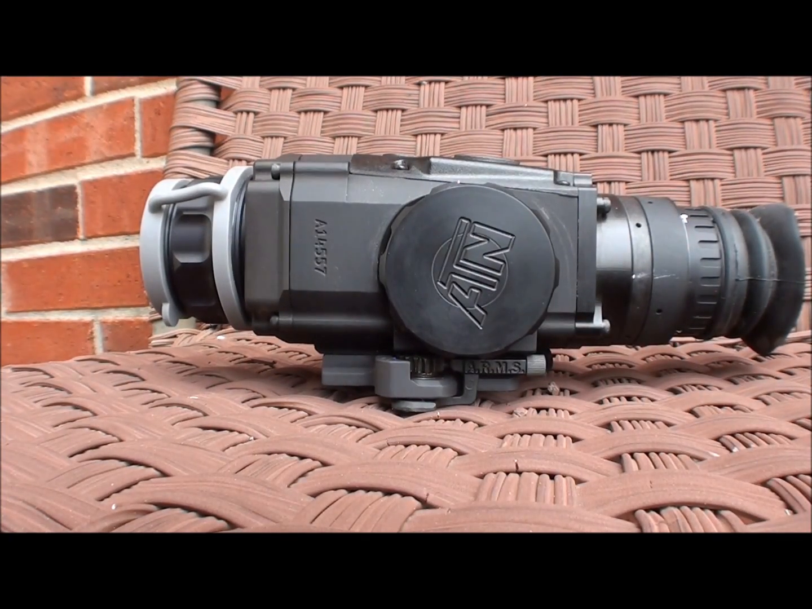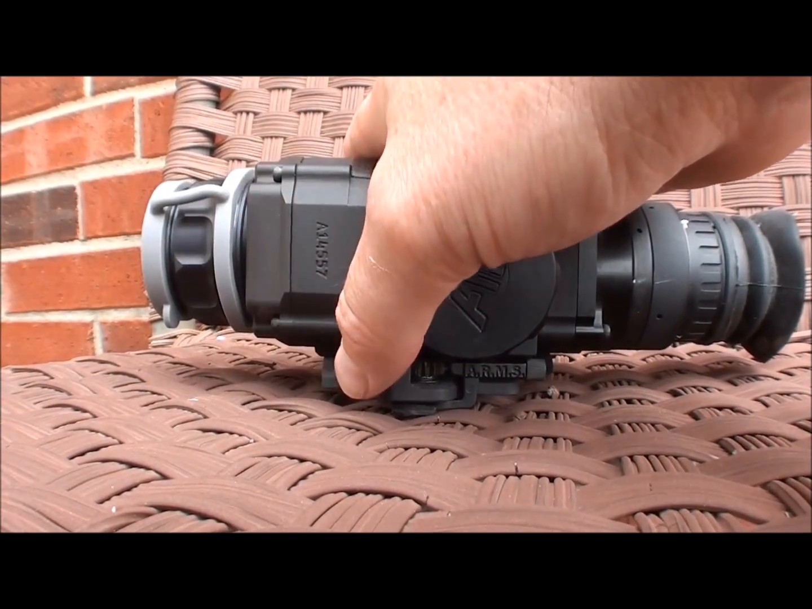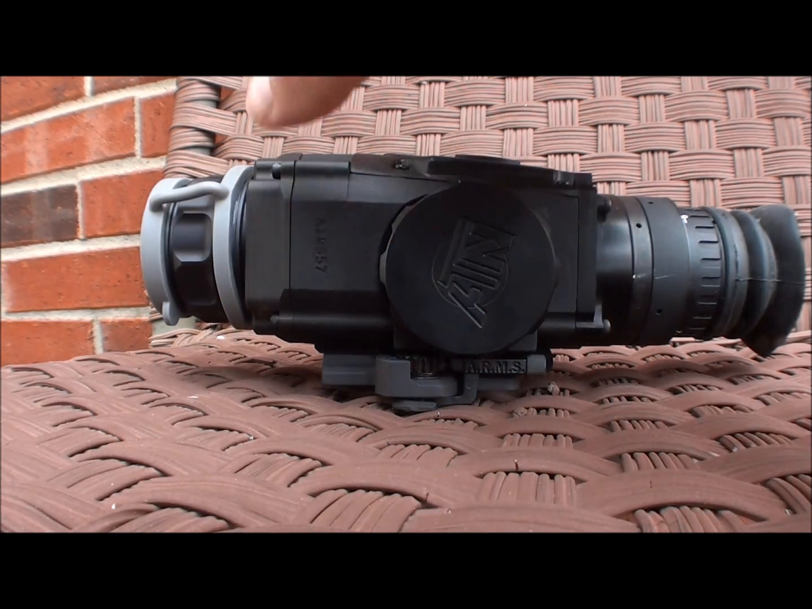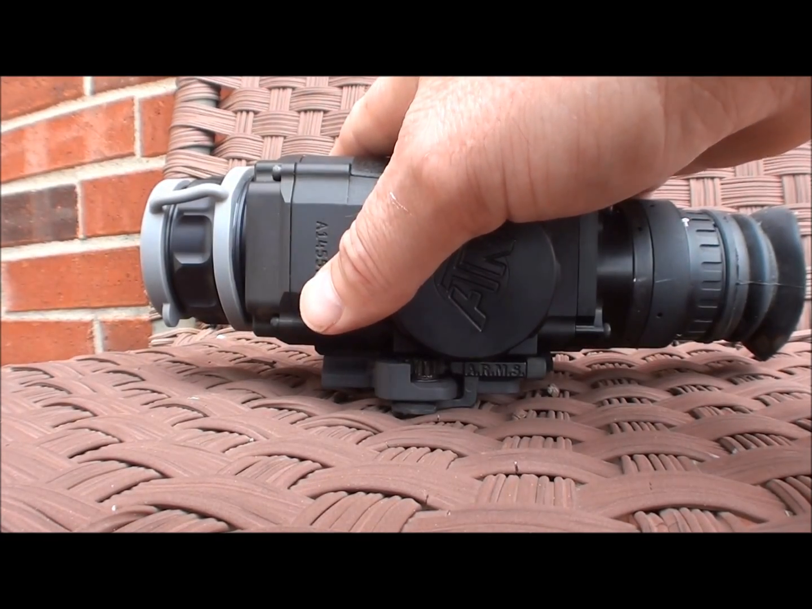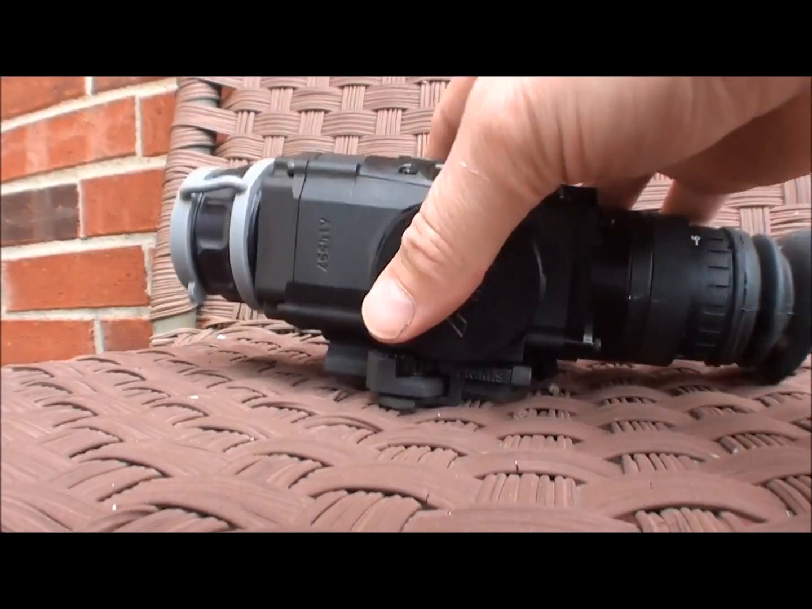Okay. The other thing is, you're not supposed to point this at the sun or things that are really, really hot. So one of the things to keep in mind is, if you're shooting at a target, and then you stop shooting and you want to do something else or look at the target, whatever you do, don't have this on your rifle pointing up at the sun, because that's what you're not supposed to do.